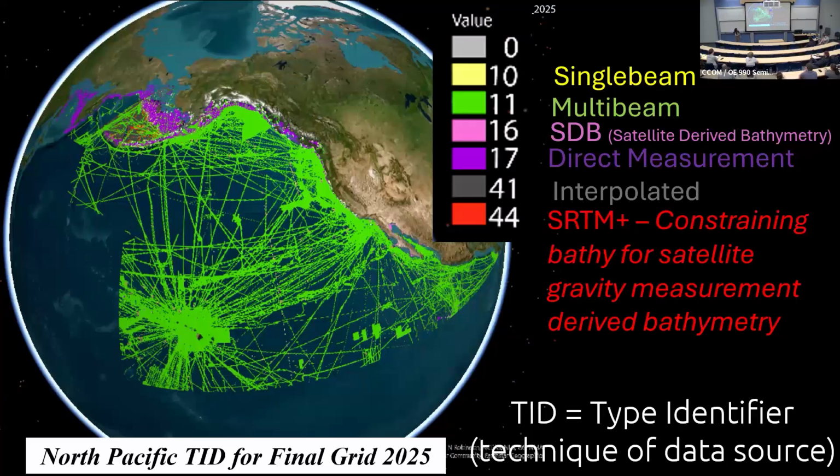We get a little bit of satellite-derived bathymetry that made it into the map for 2025. We do include some interpolation here that's just direct interpolation of data points to make a smoother surface in some places. And then you'll see some places up here, there's this red one, which is very confusing.